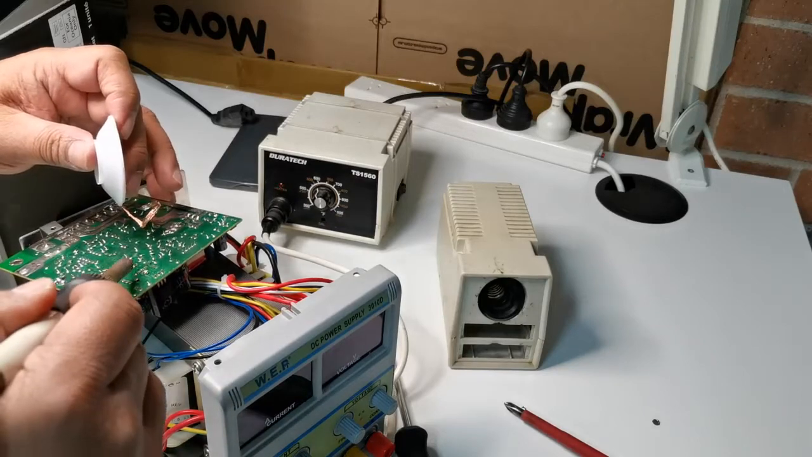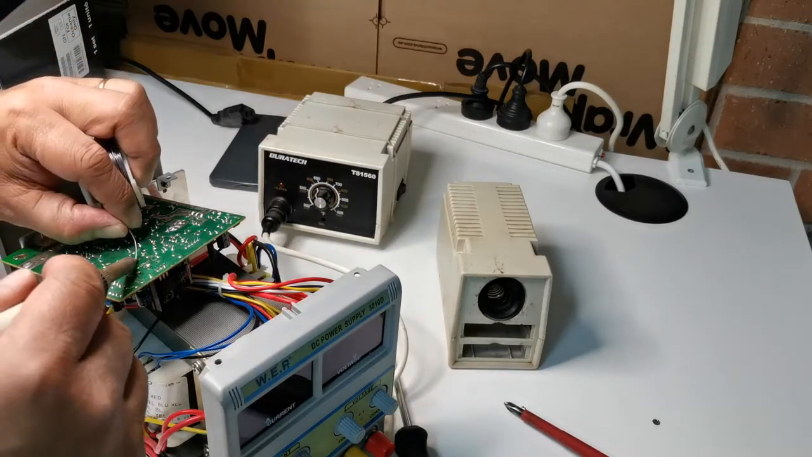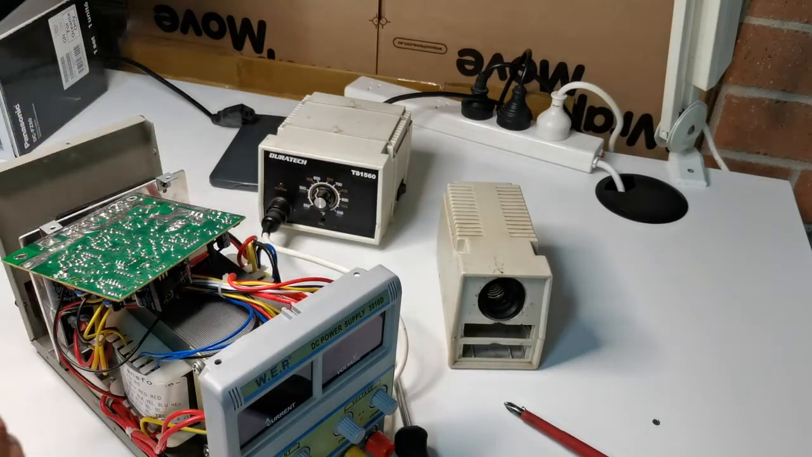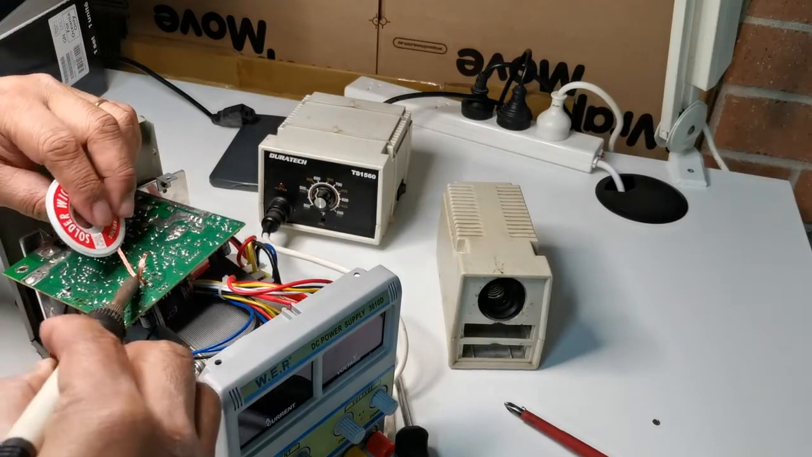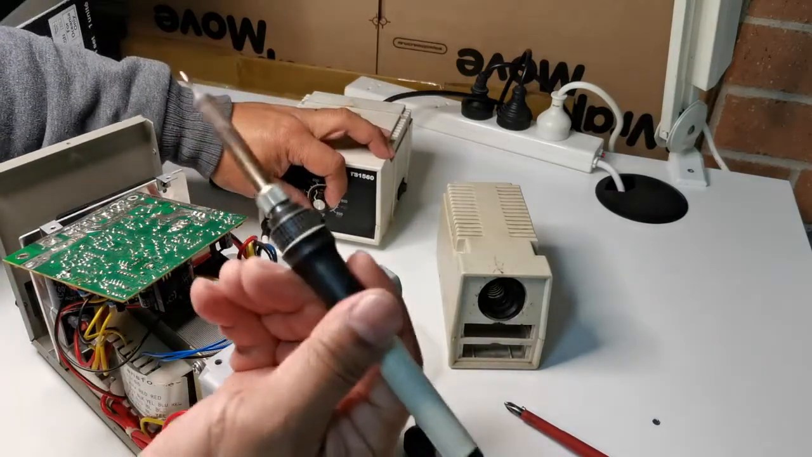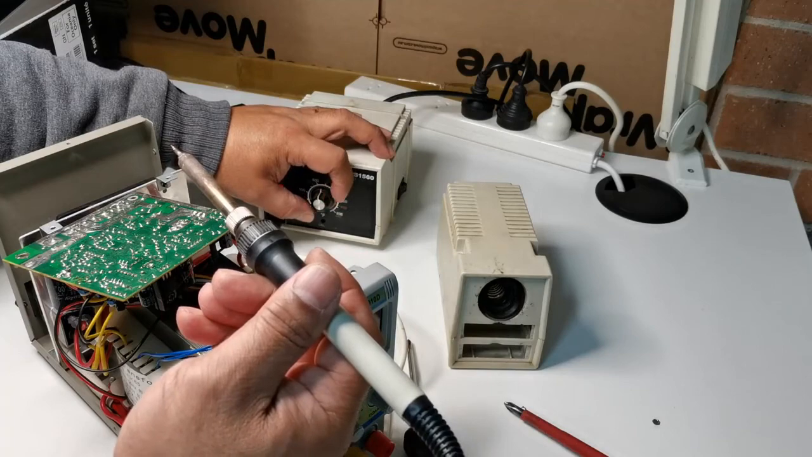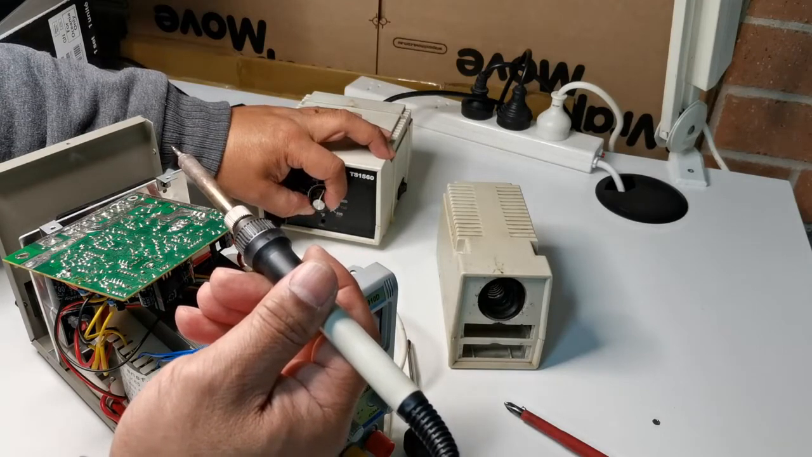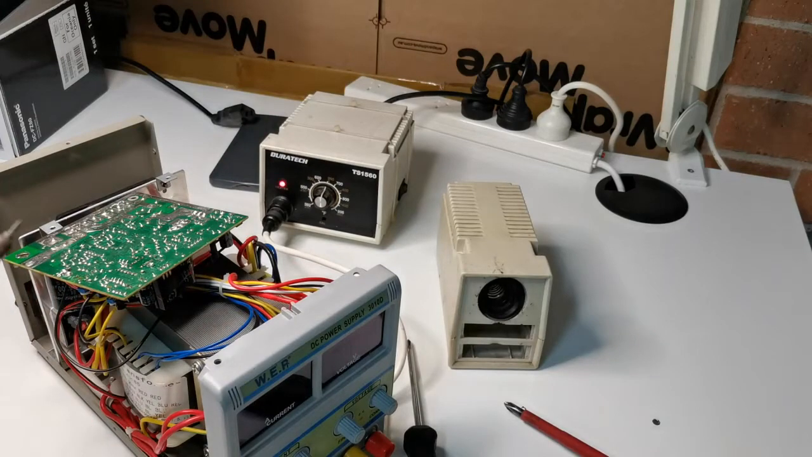So there's one which is not clearing the solder. One of the reasons is the heat is not hot enough, so we have to increase the heat so it will melt the solder quickly.